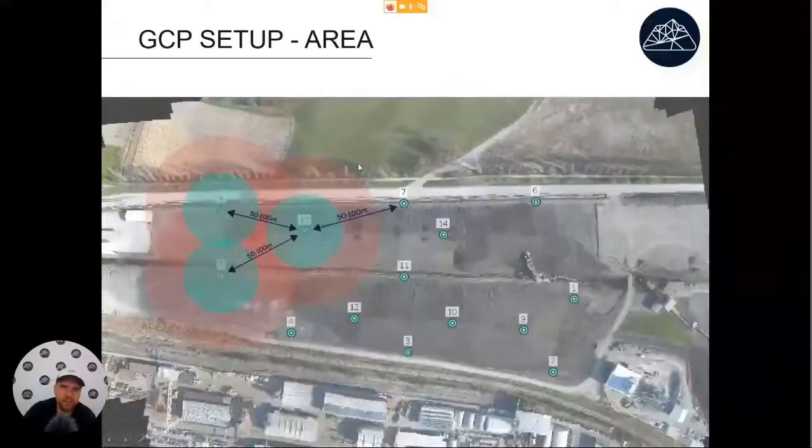And when placing the ground control points, we try to place them so that the distance between neighboring ones will be between 50 and 100 meters. Okay, if we have a very big area, then we can also place them so that the distance between neighboring ones will be 200 meters, something like that.